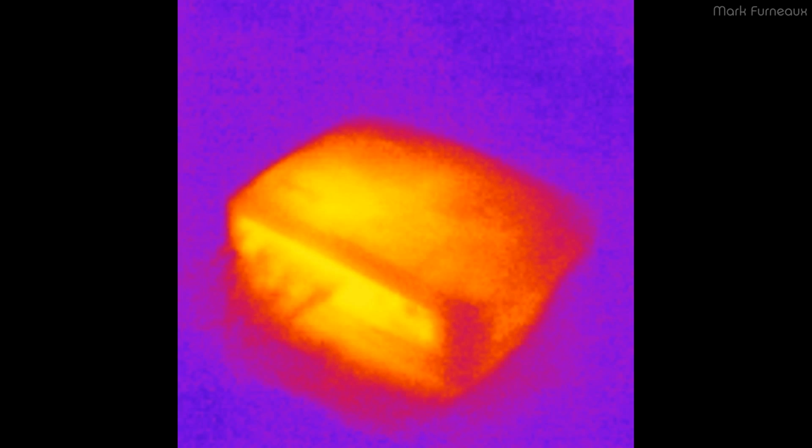So this is an interesting shot. This is of a BenQ DLP multimedia projector in my theater, and this projector is off and has been off for pretty much 24 hours. So you can see it's clearly much warmer than the surrounding environment. So even though this projector is off, it's using up quite a substantial amount of power just for it to be that temperature. So that's one interesting use of a thermal camera, is you can see electronics that are using power even when they're off, and how much relative power, because of course most of that energy they use is turned into heat, so you can see that.